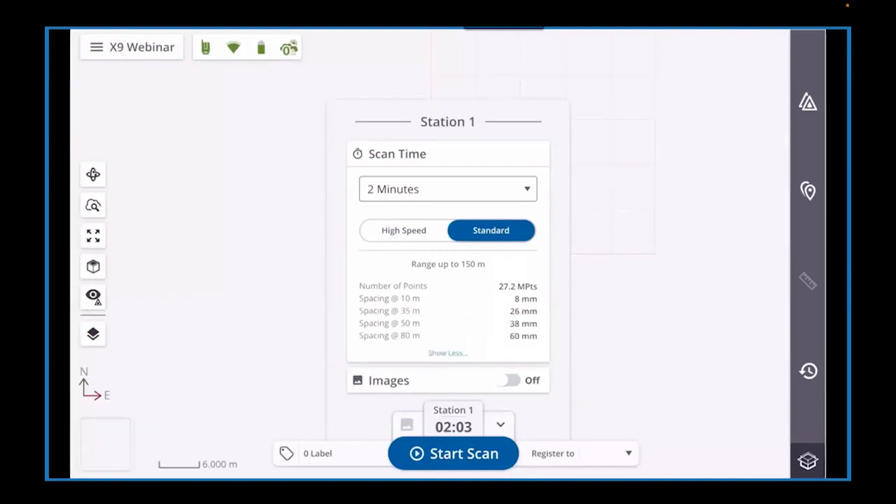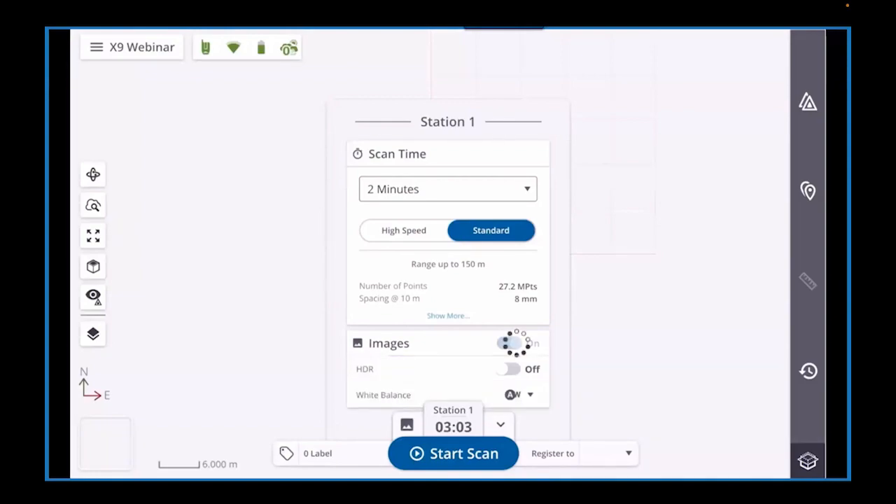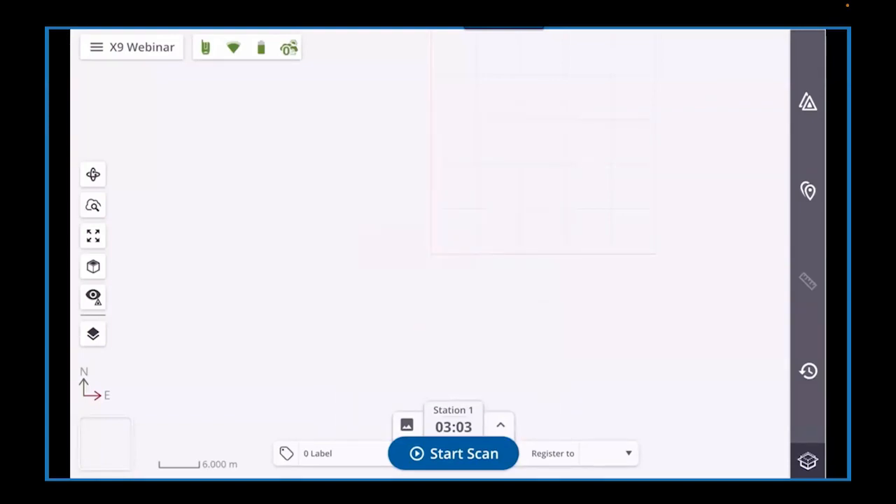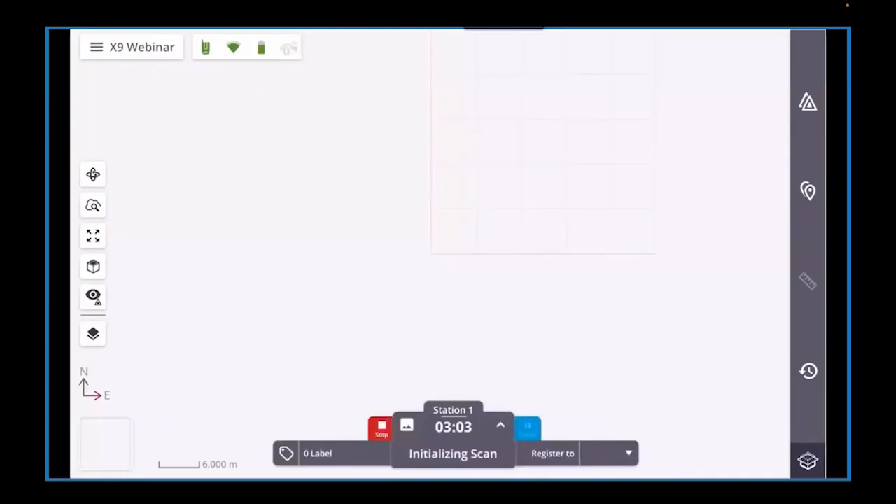The maximum number of points and point spacing are updated as the scan options are changed and can be viewed in the collapsible menu. For this scan, we will also capture images. Additional options allow for HDR imagery, 15 or 30 images per station, and a user-defined white balance depending on your project site. Now that we have our scan parameters, we can hit Start to begin.